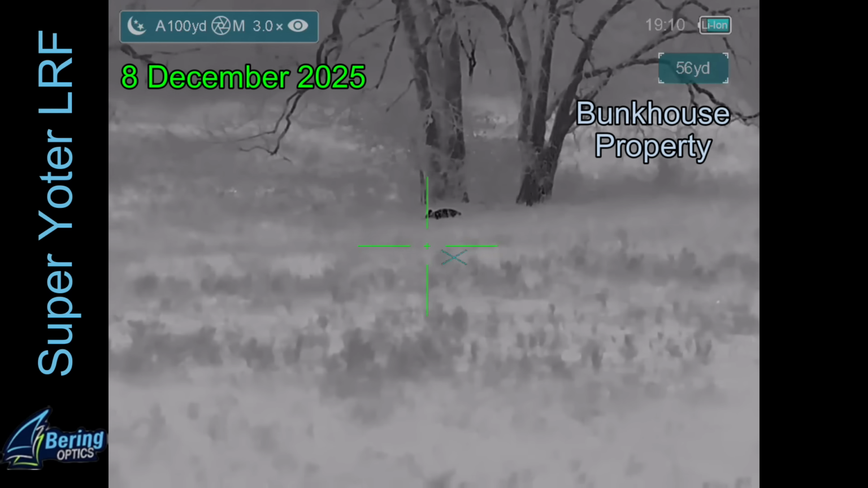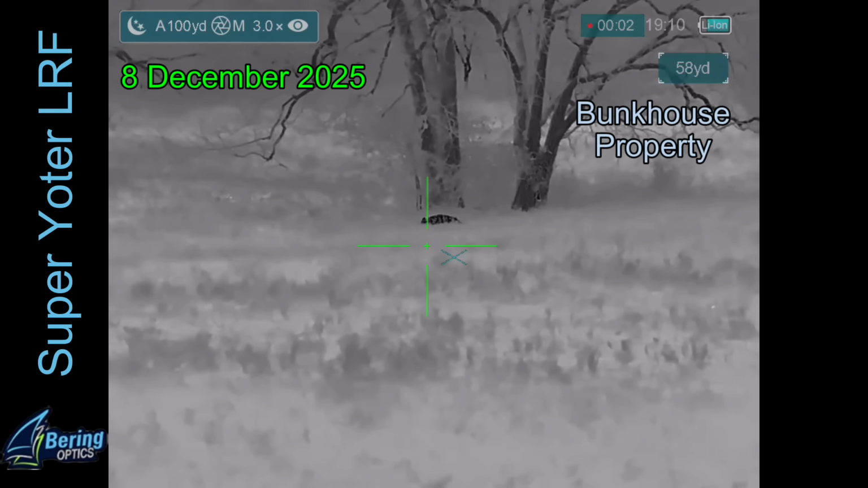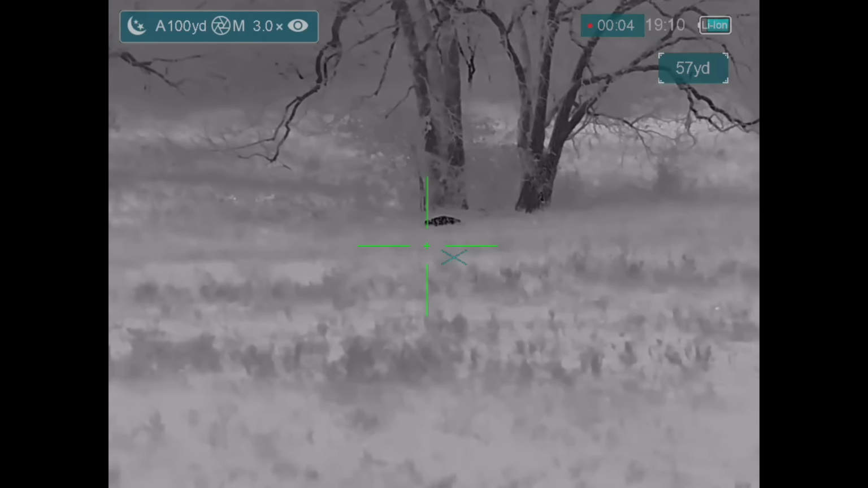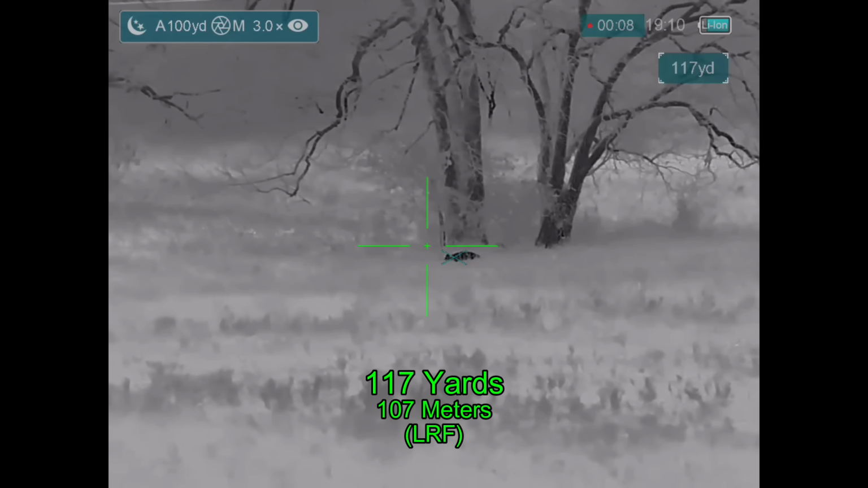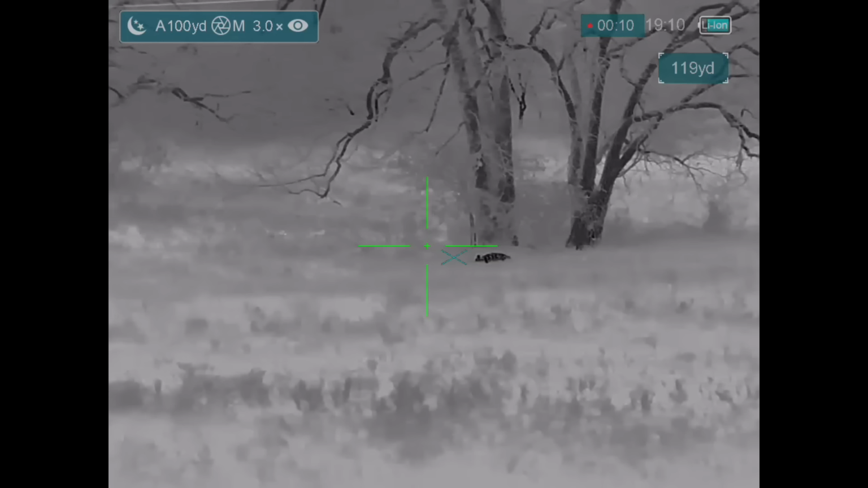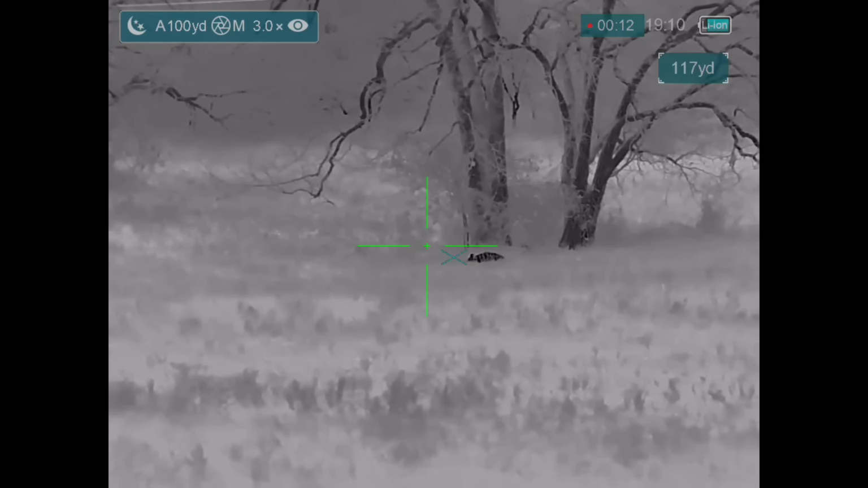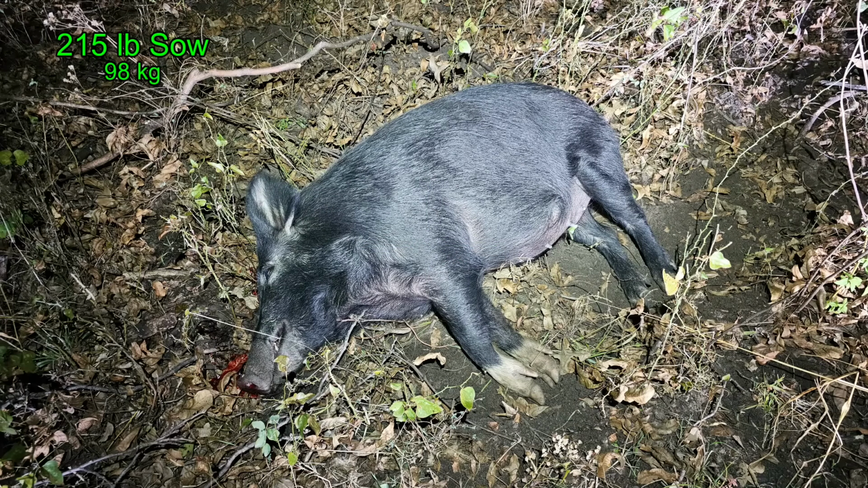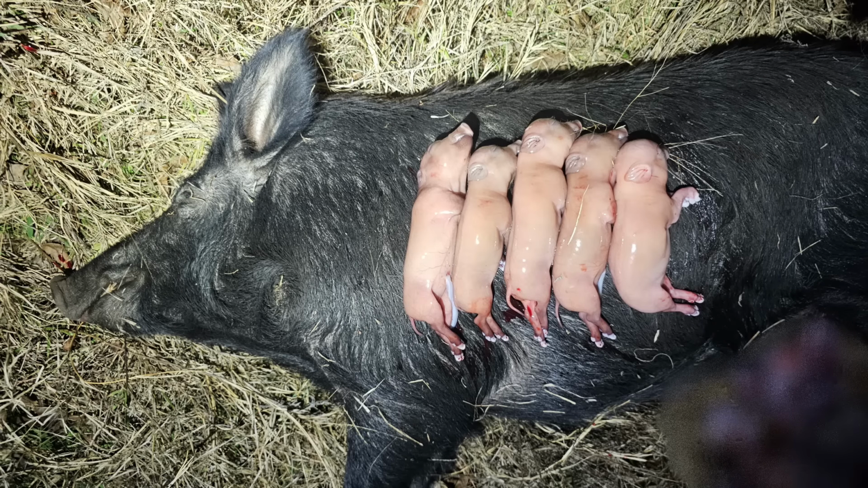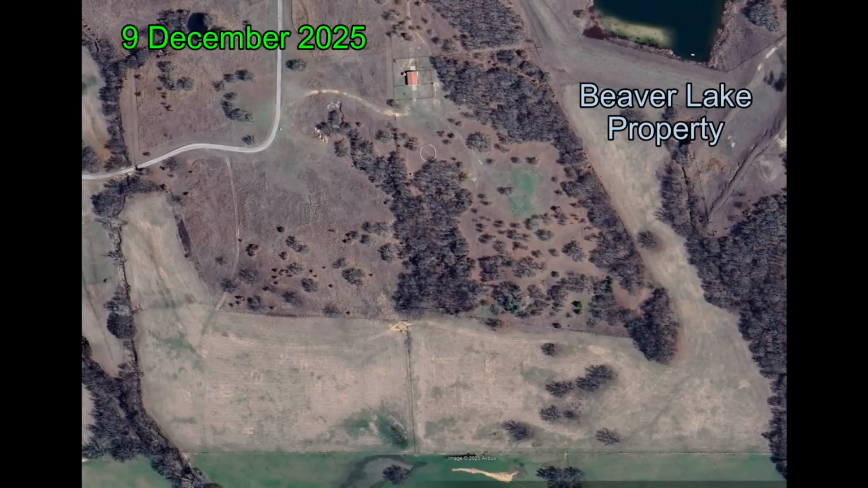Well, the battery died getting video of the shot on this hog. Oh, that's a pig I shot. Just before the recording started, looks like about 117 yards. So I got off exactly one shot, but I came away with a 215-pound sow, and she was pregnant with 5 on board.